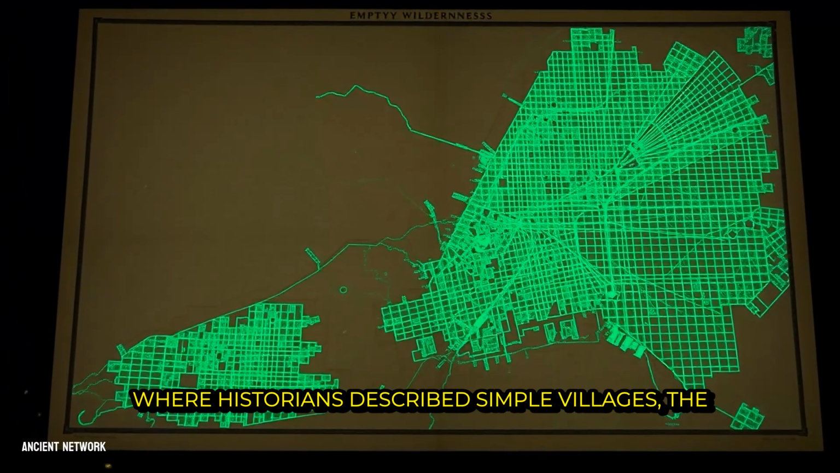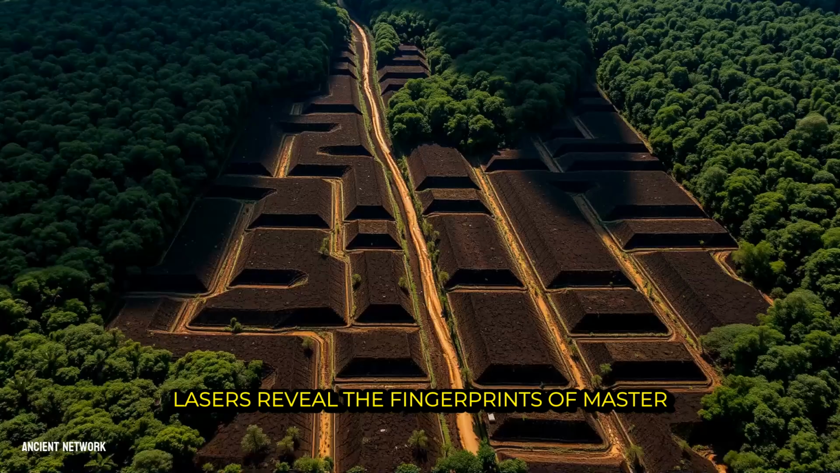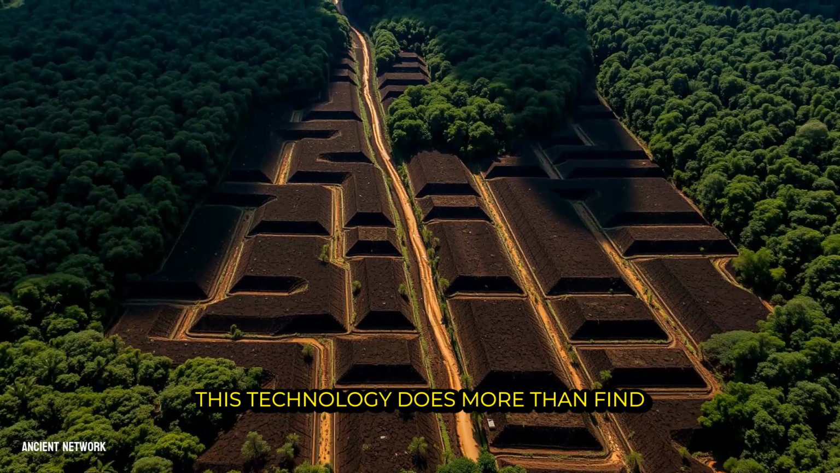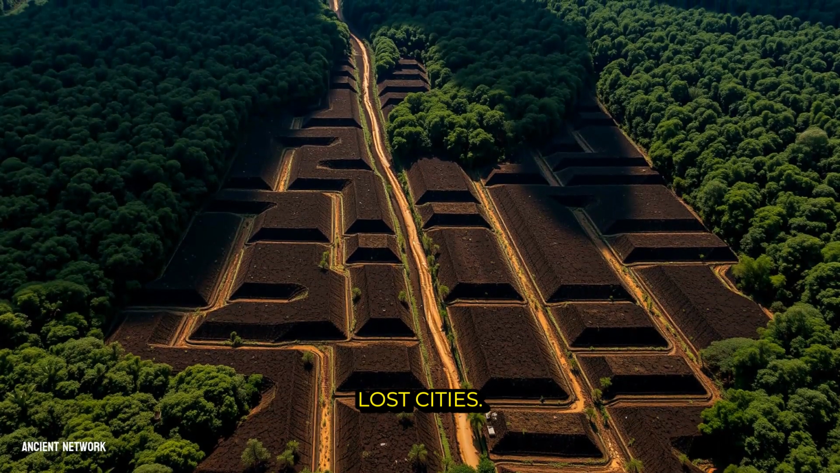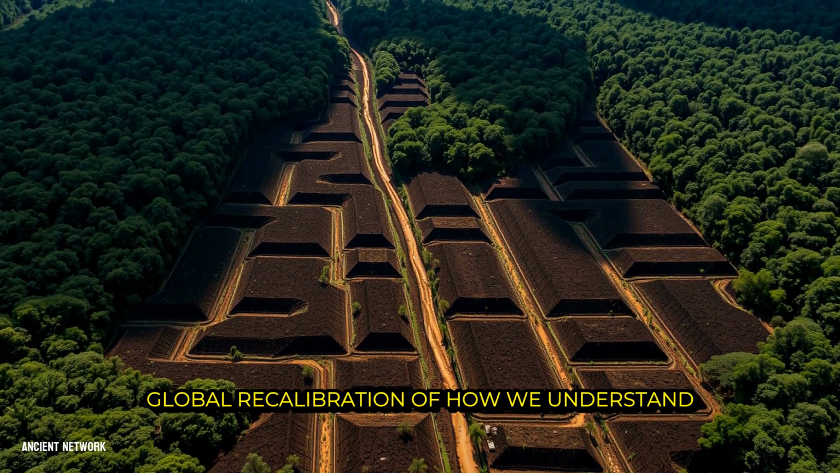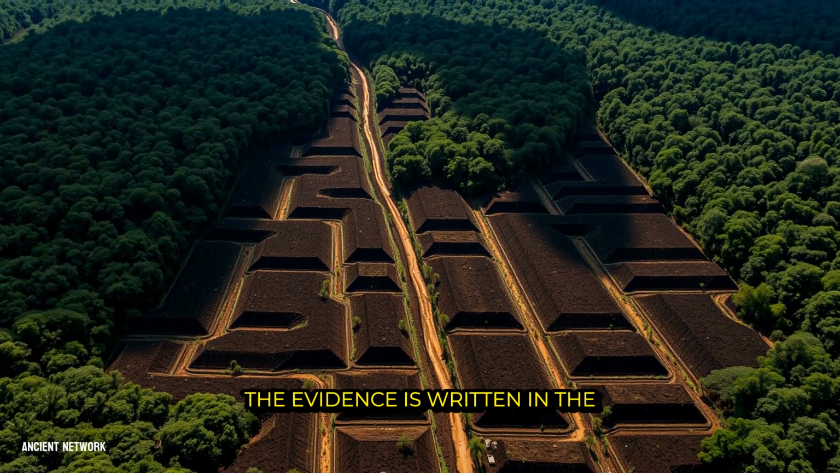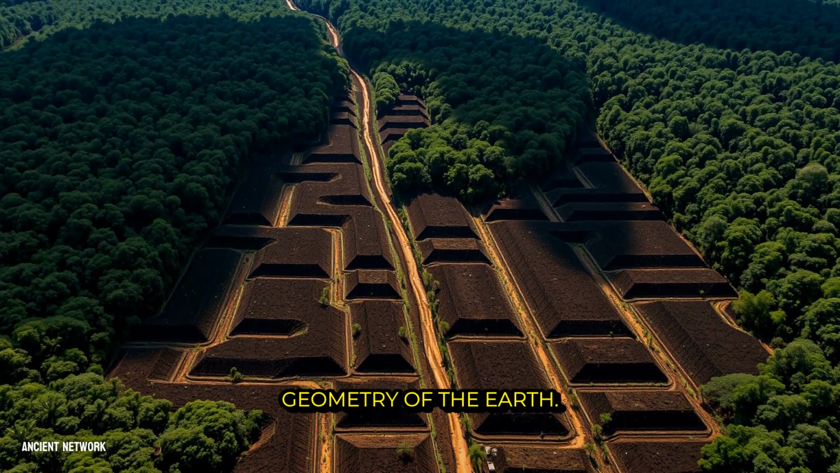Where historians described simple villages, the lasers reveal the fingerprints of master engineers. This technology does more than find lost cities. It recovers lost credit, forcing a global recalibration of how we understand our shared human past. The evidence is written in the geometry of the Earth.